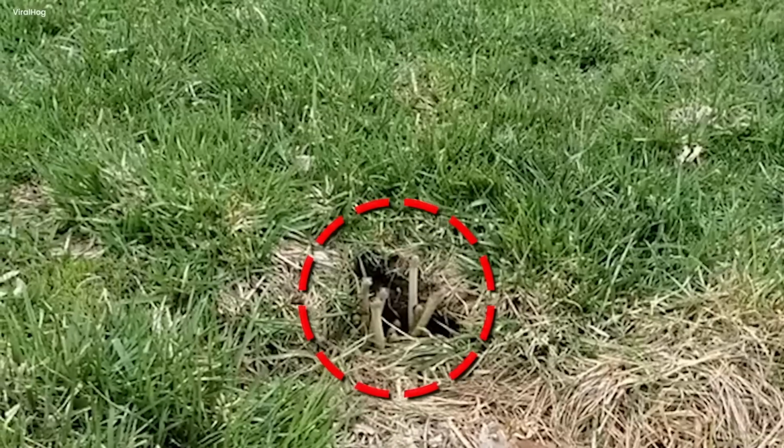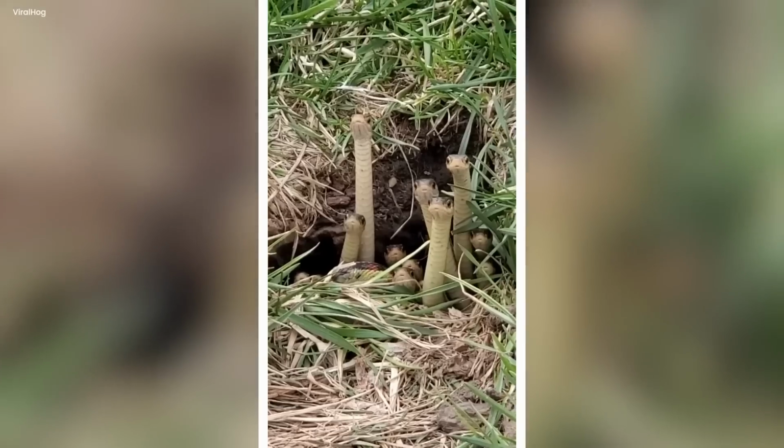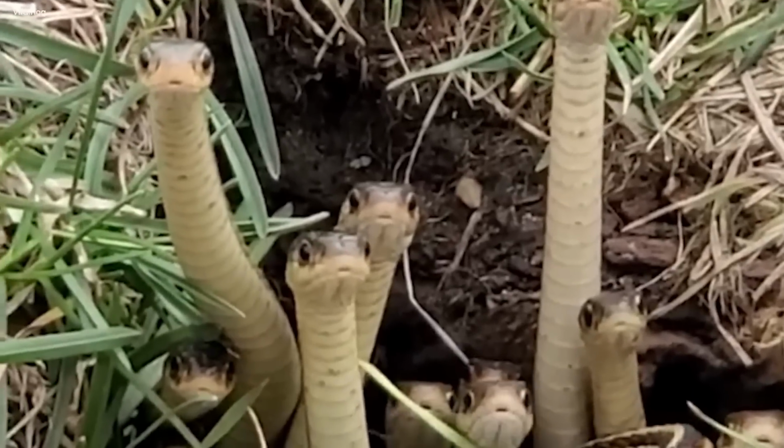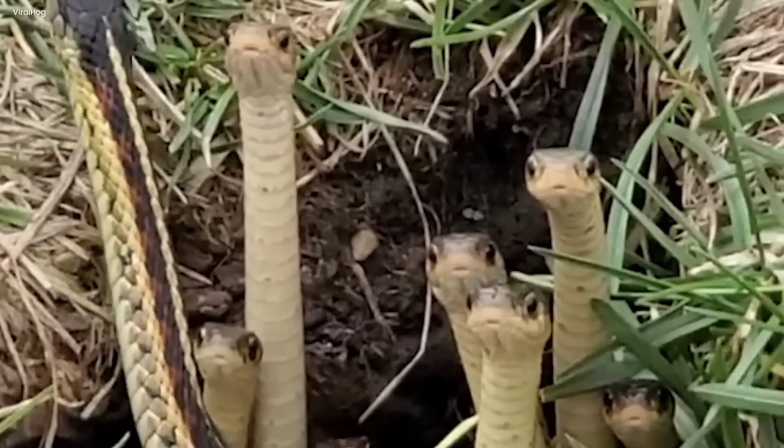These snakes were long and slim, and they cautiously peeked out from a hole they had made in the ground. It looked like they didn't want to leave their hiding spot. All of them stood close together in a formation, and they moved their heads around as if they were on high alert, ready for something important.